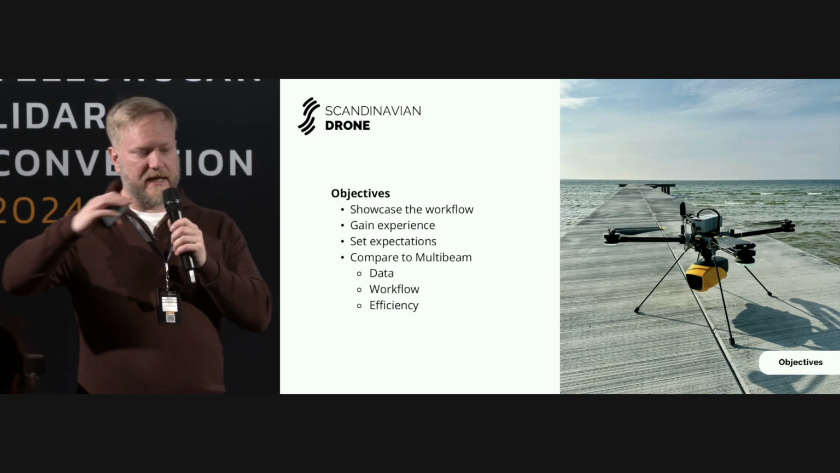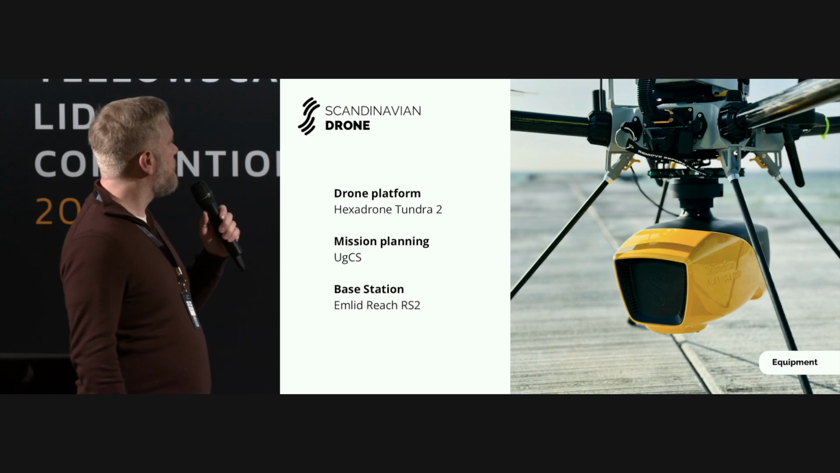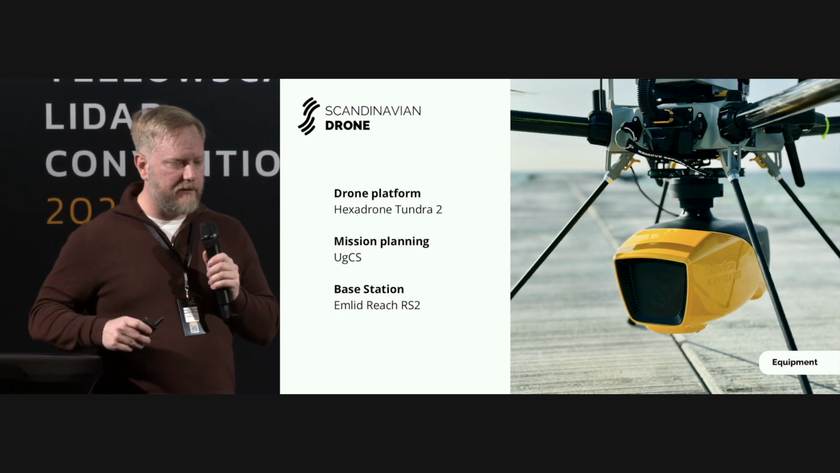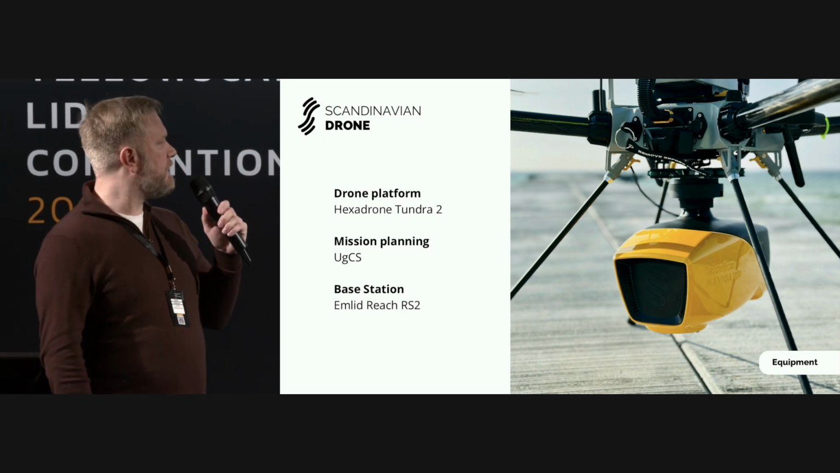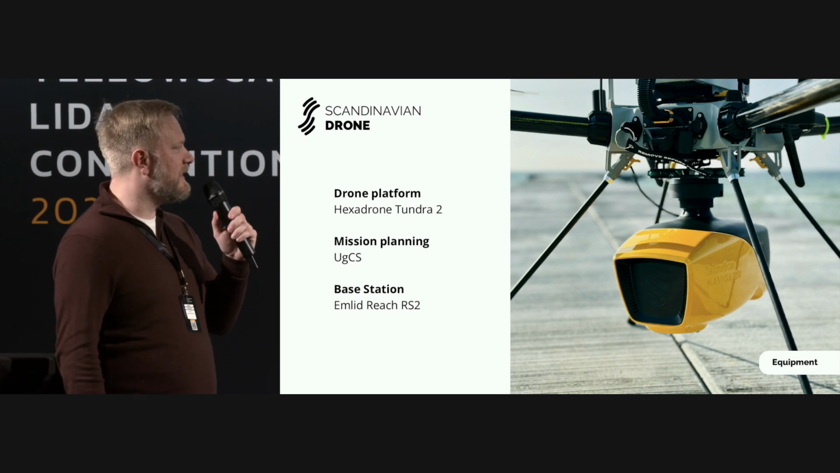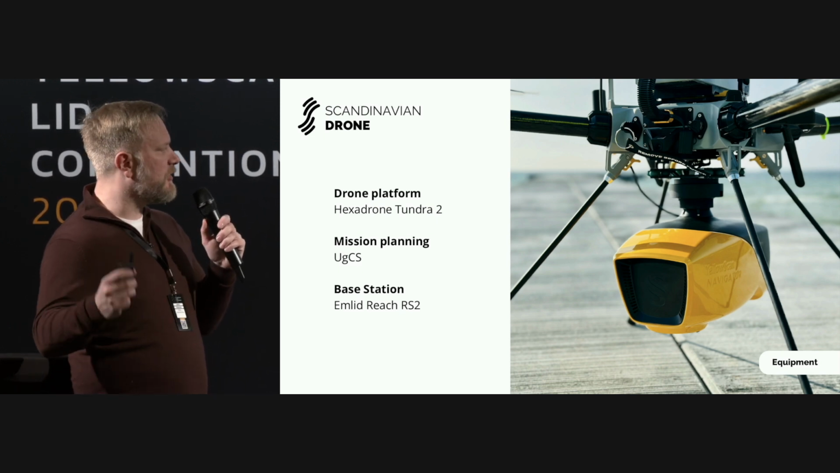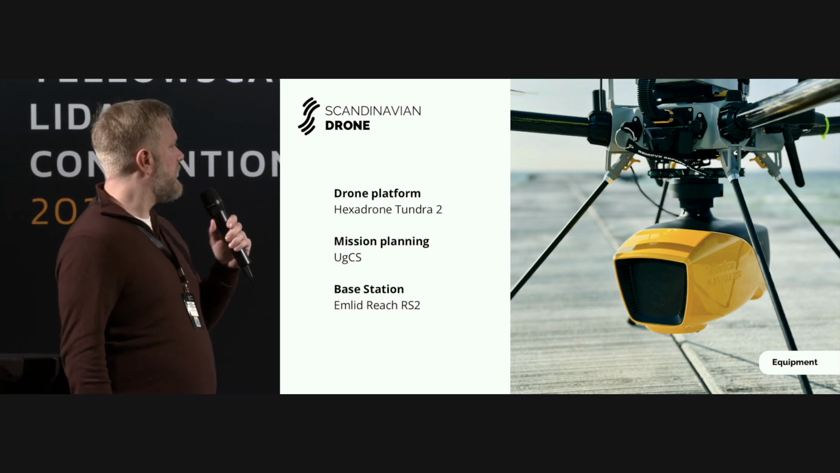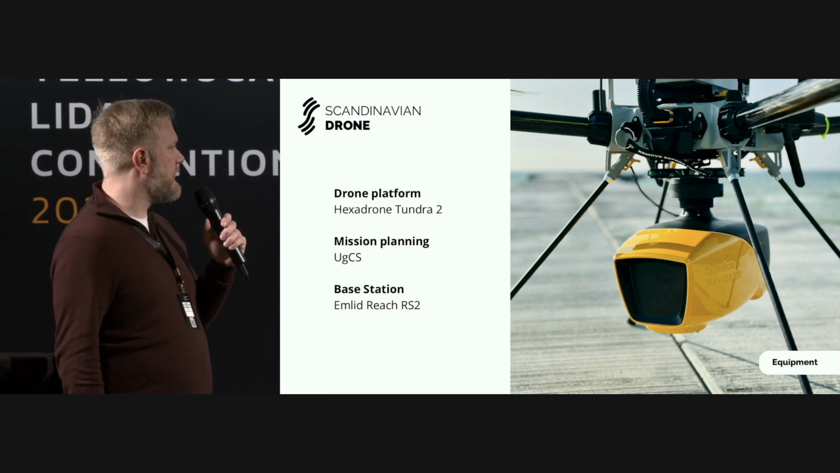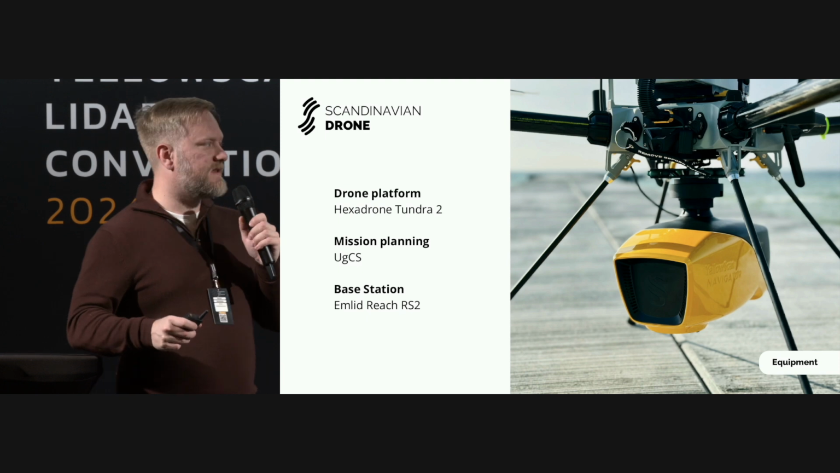So these were the main objectives, basically. And in order to do these flights, some of you already recognized it on the previous slide, but we used a drone from Hexadrone, who's almost local to this area as well, a few hours away. A very solid drone platform that's very flexible. So the Tundra 2 is the drone we have to carry the Navigator. To do the actual mission planning, we were using UGCS software.